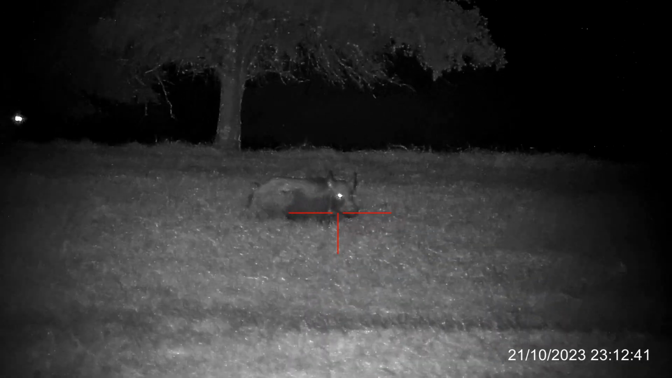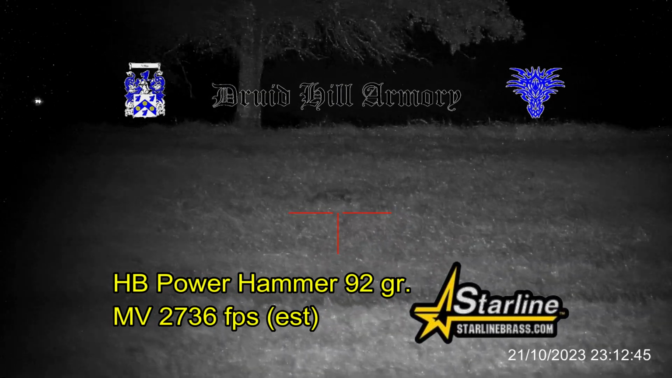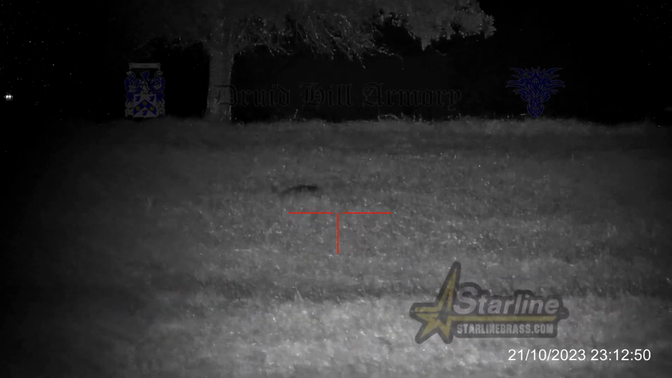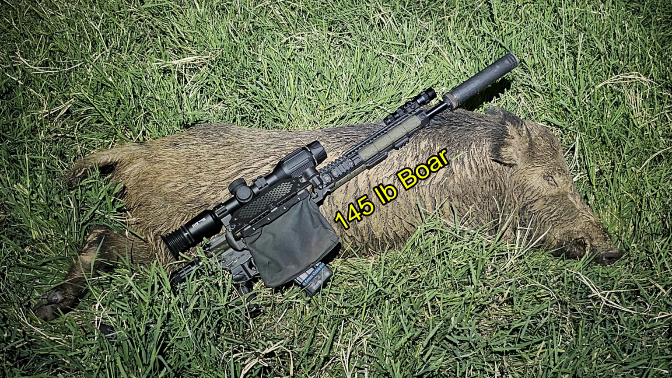Whoa. Give a little bark to get him to stop. That almost never works, but he goes down with my Power Hammer Bullets 92 grainer, loaded by Druid Hill Armory into Starline Brass. Brass Catcher by Tactical Brass Recovery. He came in at 145 pounds and did it for my night.